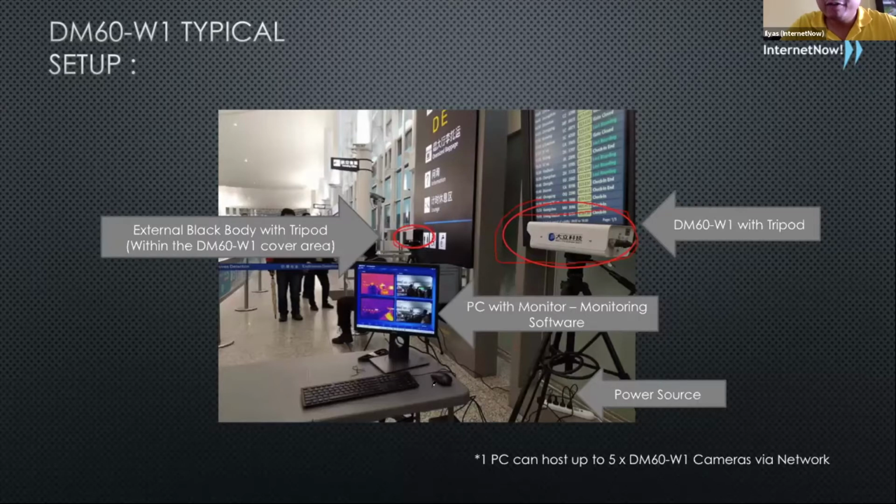And of course, you have a PC. The camera is connected to the PC, and the black box you put slightly further out. By the way, one PC can host up to 5 of these DM60 cameras. So if you put multiple of these big cameras, you can connect and control them from a single PC.